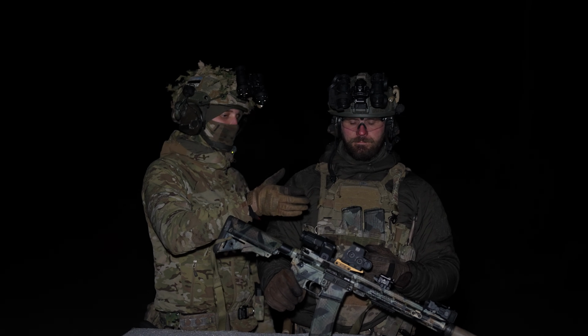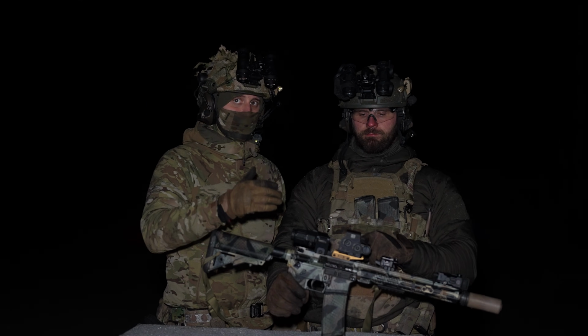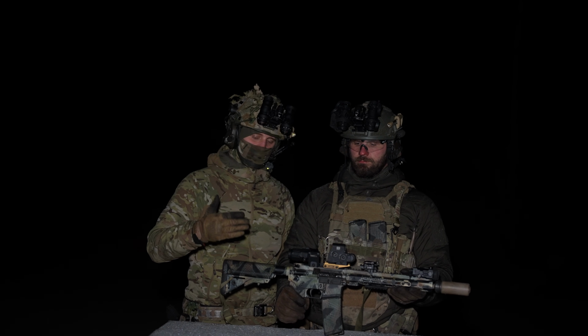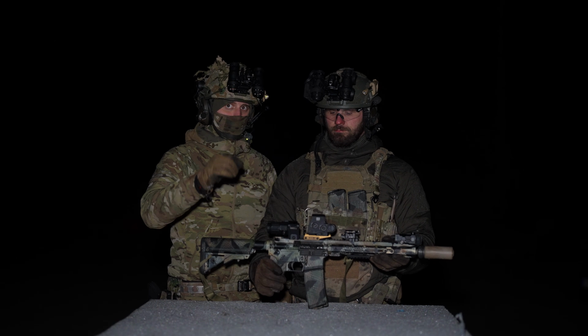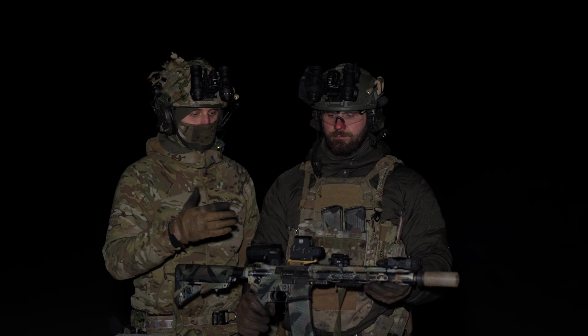Other biggest selling point of the Eotech is that it's holographic, meaning that it has less parallax. If you are using regular red dots, you need to be looking directly straight into the sight, and you need to make sure that your dot is in the center of the glass. But with Eotech, you can get away with weird positions.